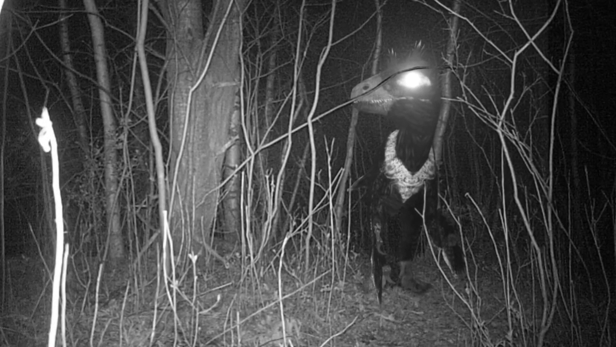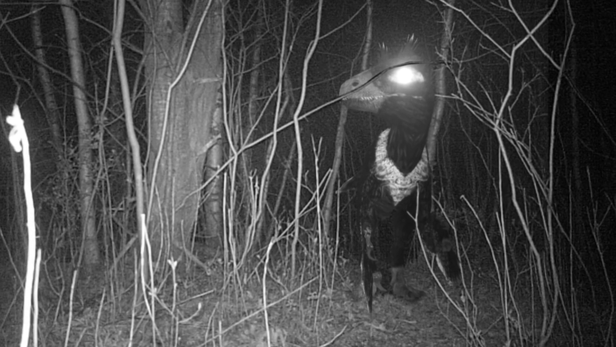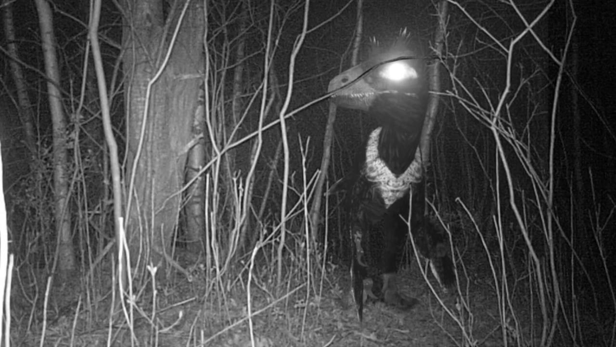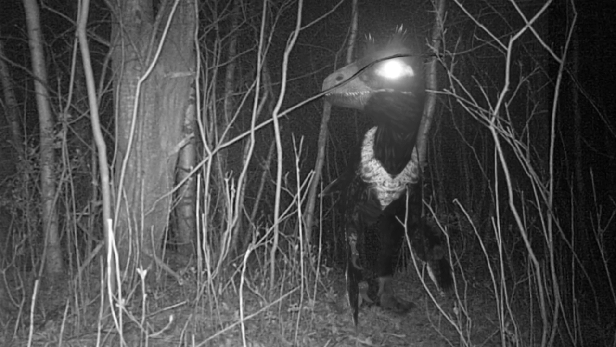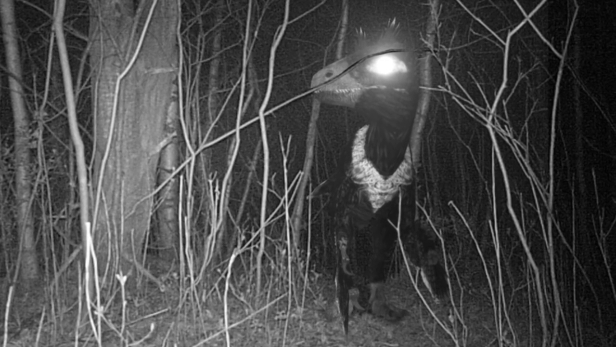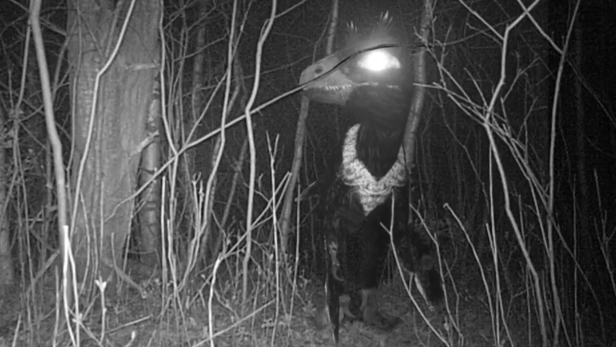So this one to me obviously looks like some kind of a costume or a prop. Either the person who set up the trail camera is in on it, or you're playing a prank on your buddy, because it looks like some kind of prehistoric raptor, like the feathered appearance raptor, not like you see in the movie. Very odd looking, of course, but I think it's some kind of a hoax.